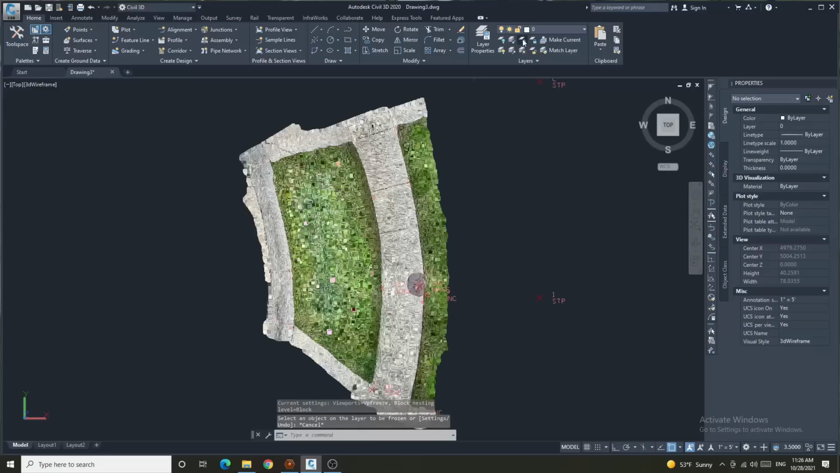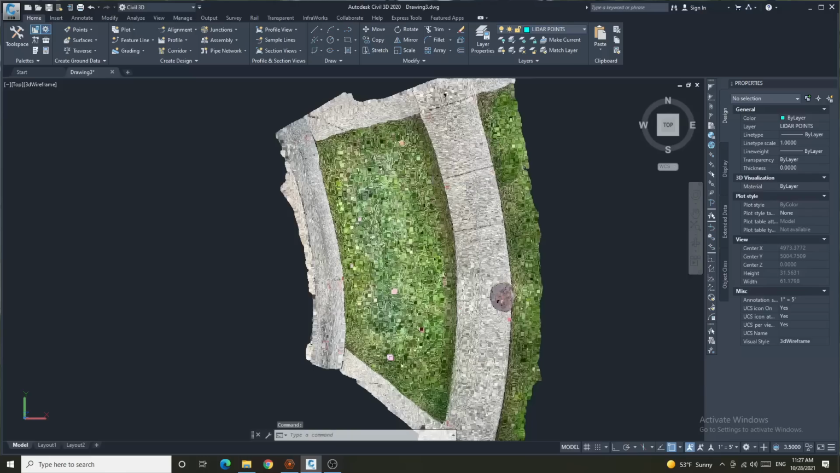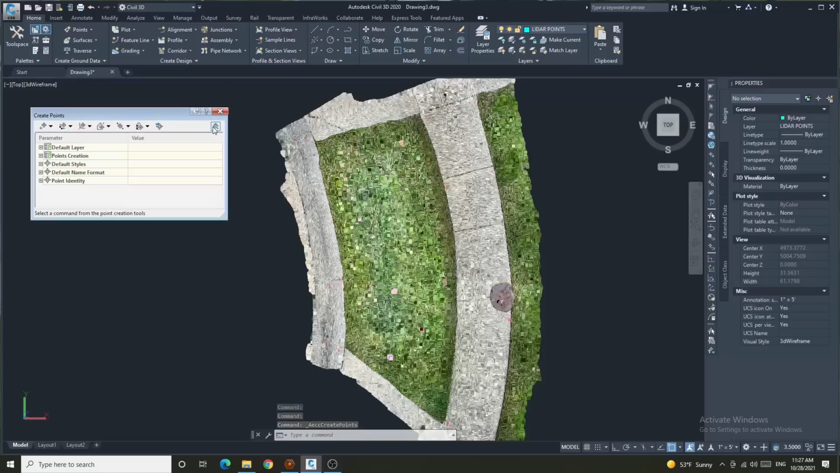All right, now we're going to start the feature extraction from the point cloud that we got out of the iPhone 13 Pro. To begin, I'm going to freeze the total station points so that we're not confused by them when we go to select the points on the point cloud. I created a layer called LiDAR points, so I'm going to select that and set it as my current layer. All right, so we're going to go to points, point creation tools, and if I bring this over here, I can take a look at some of these settings.